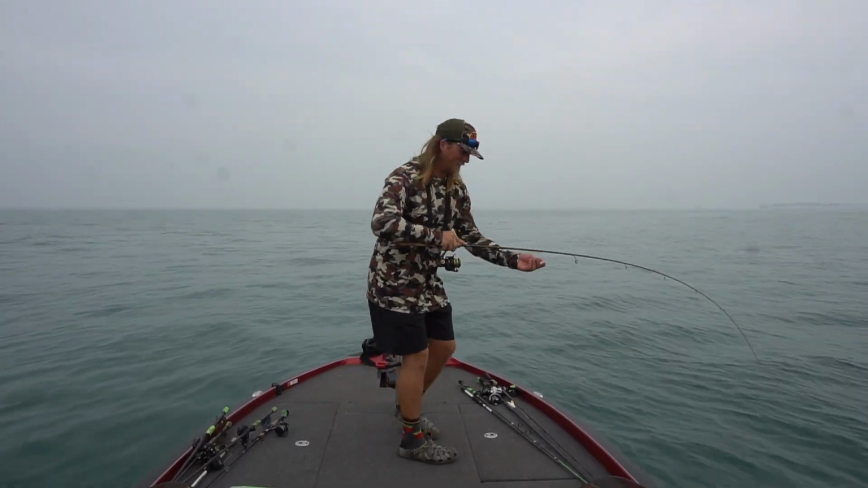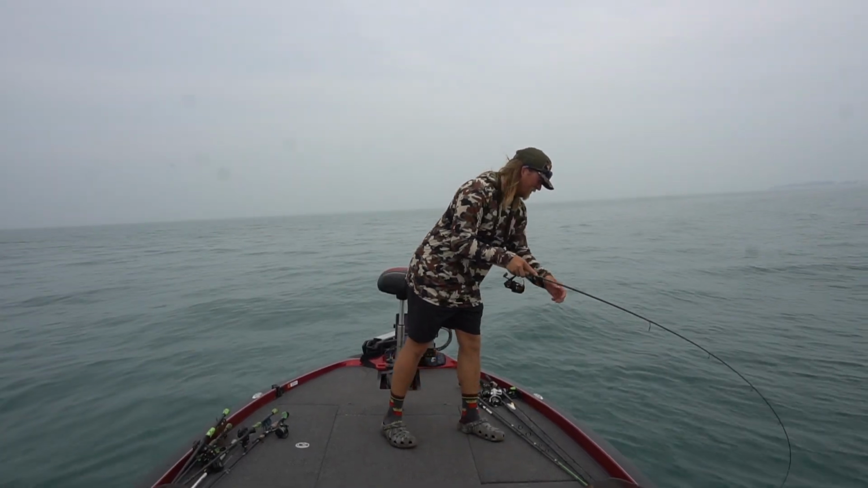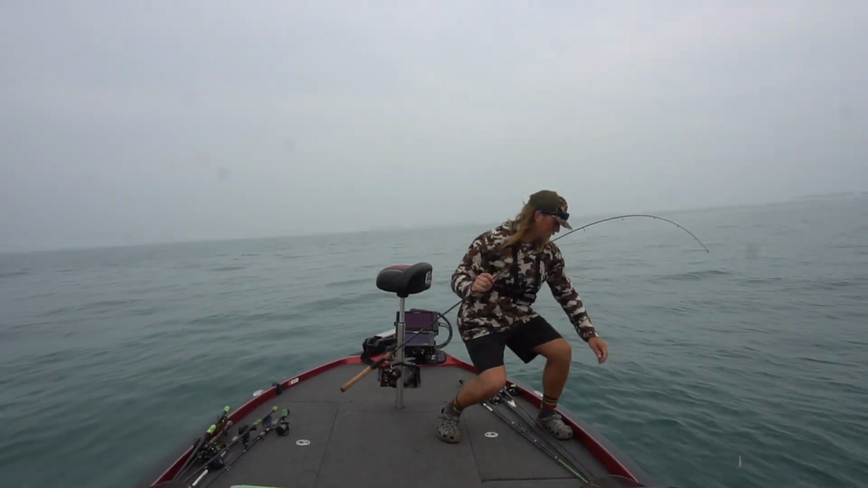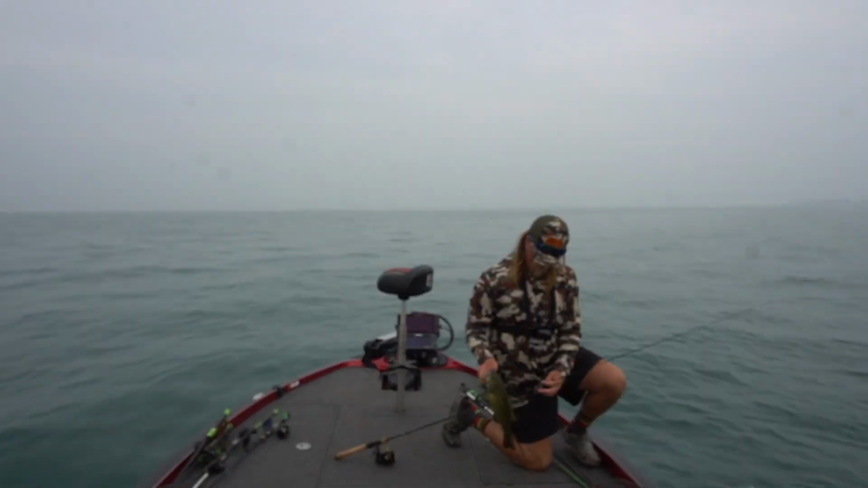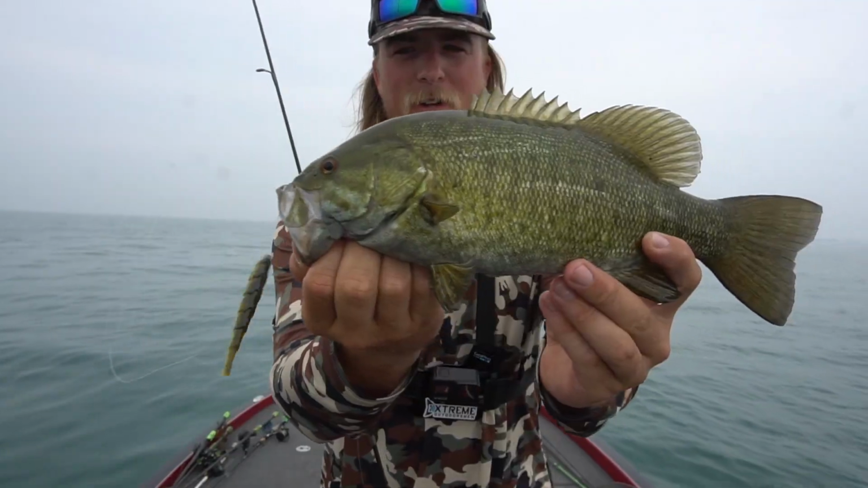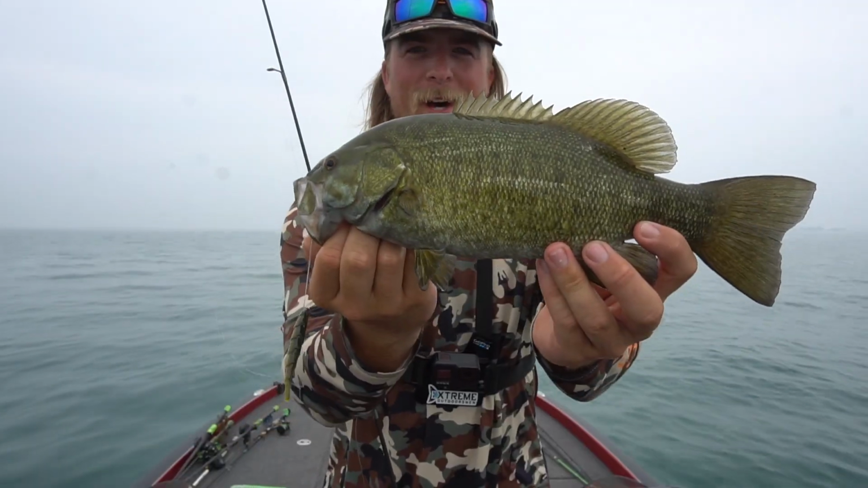This is sweet. Nice. There we go, guys. Pretty dark smallmouth. That's super cool. There's a lot of fish in here, that's for sure. Right there on the Guggen Baits drag and drop. Gonna get my line back out there.